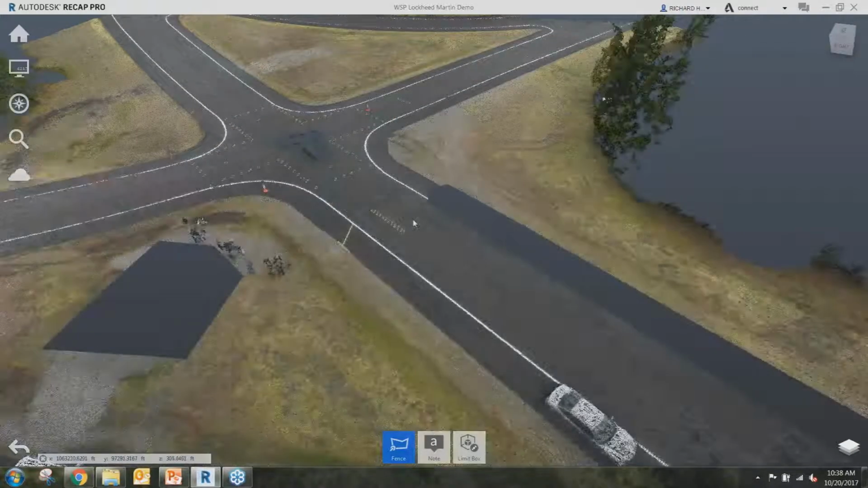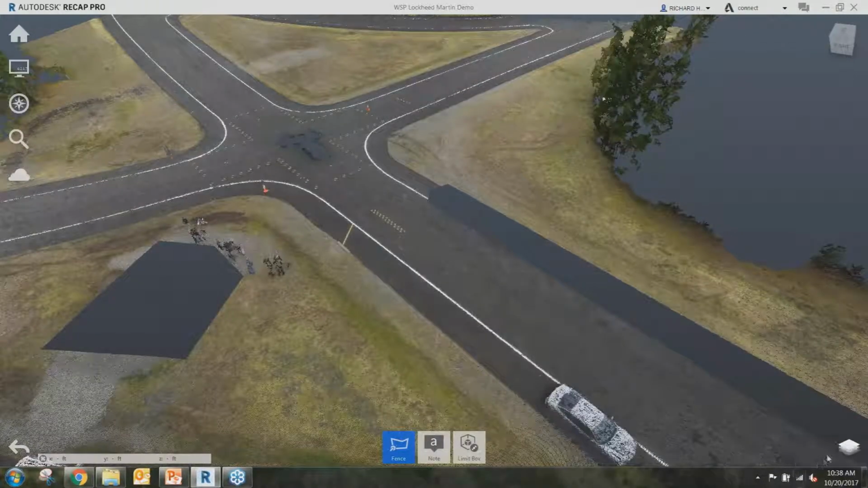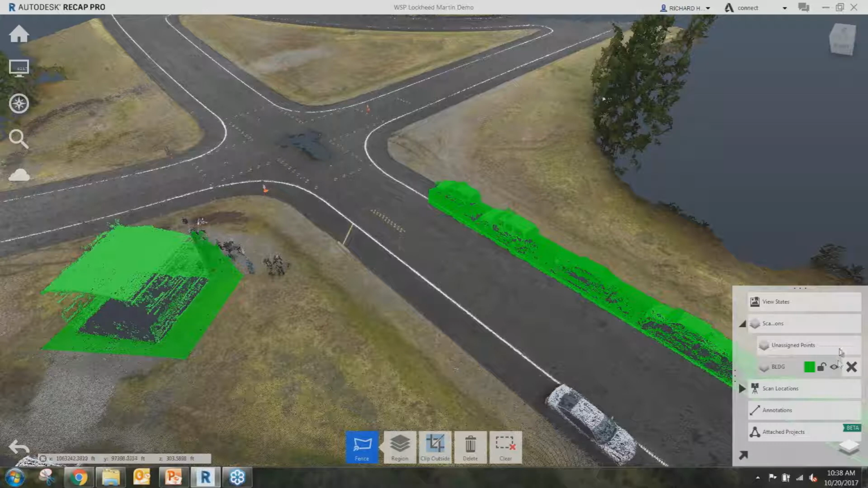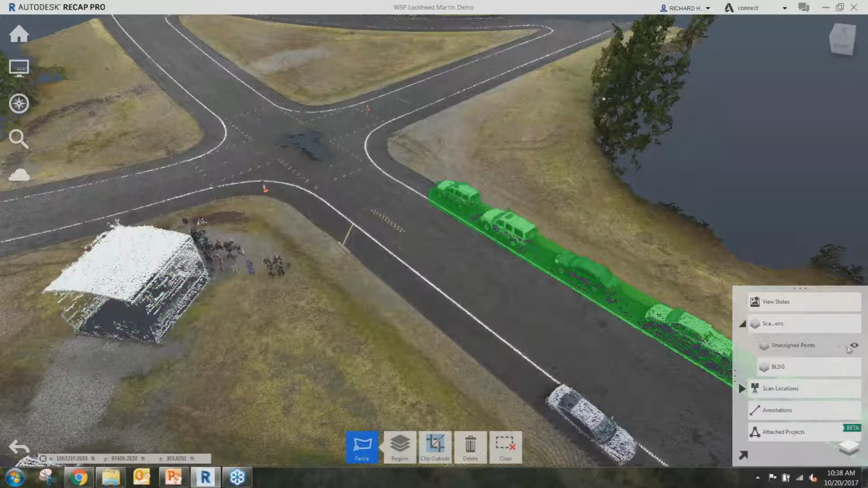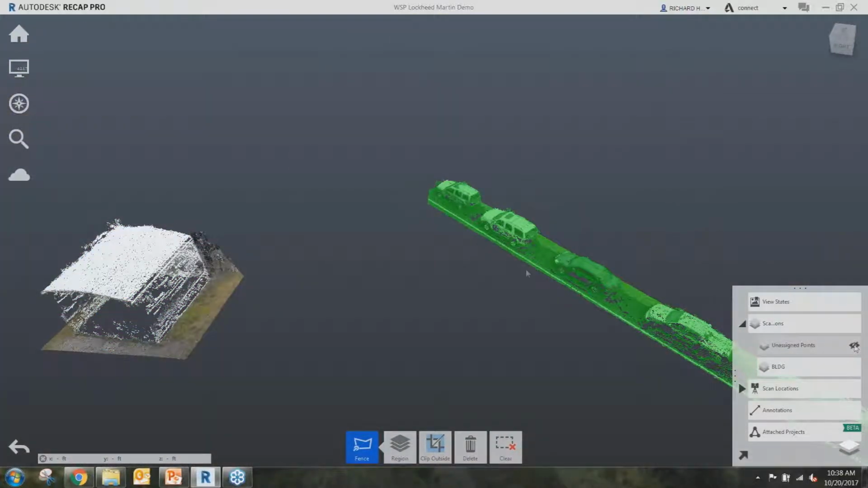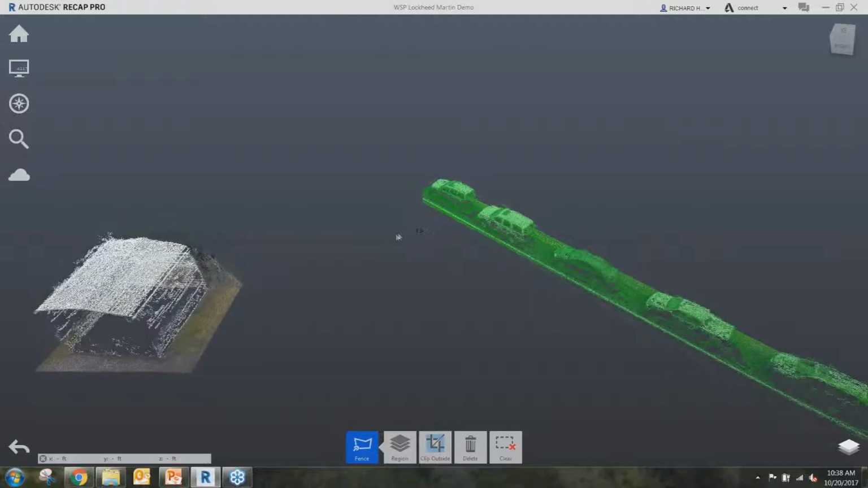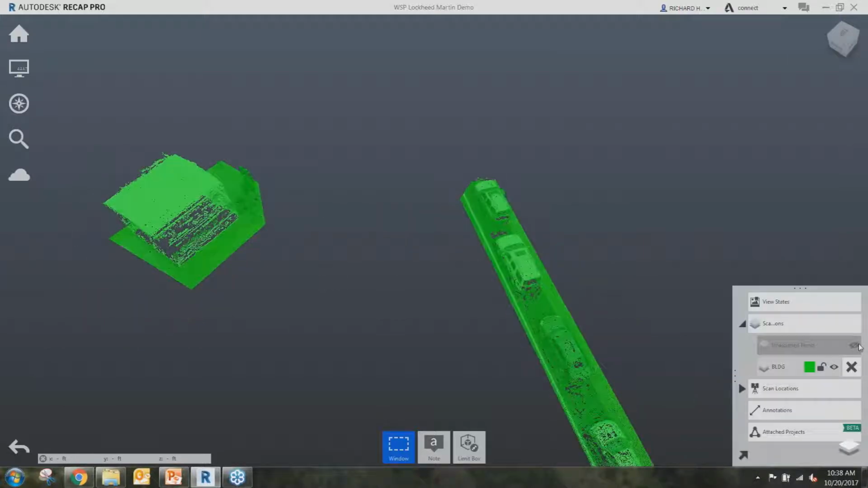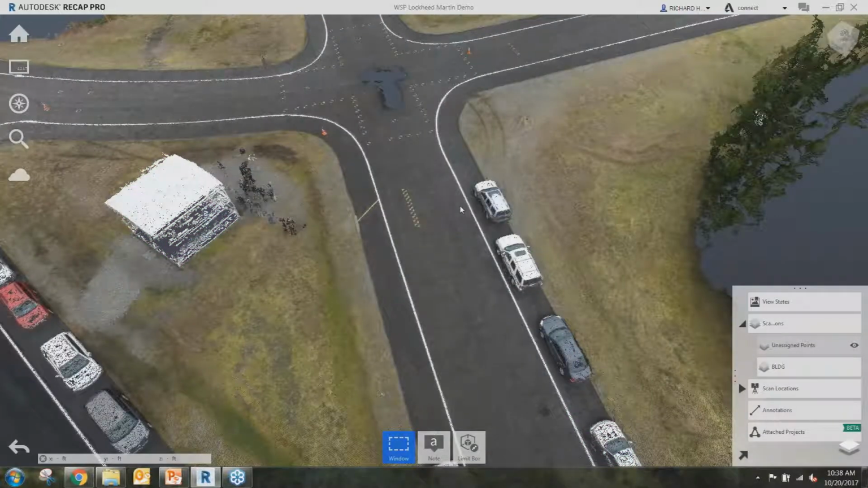So you can take this and basically go through and categorize everything. If I want to turn on just buildings, I can take unassigned points, which is everything else that's not assigned, and just turn it off. So it's a quick way to move and organize your information as you're working through it, basically. So hopefully that's a good summary.